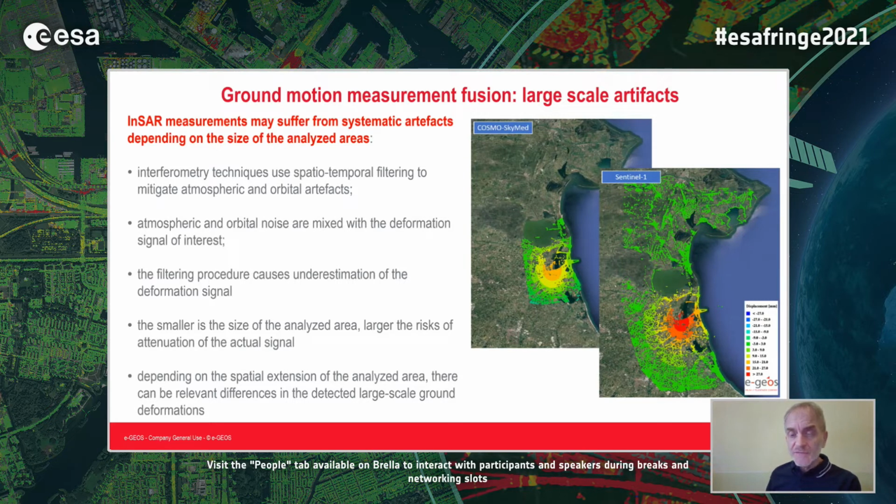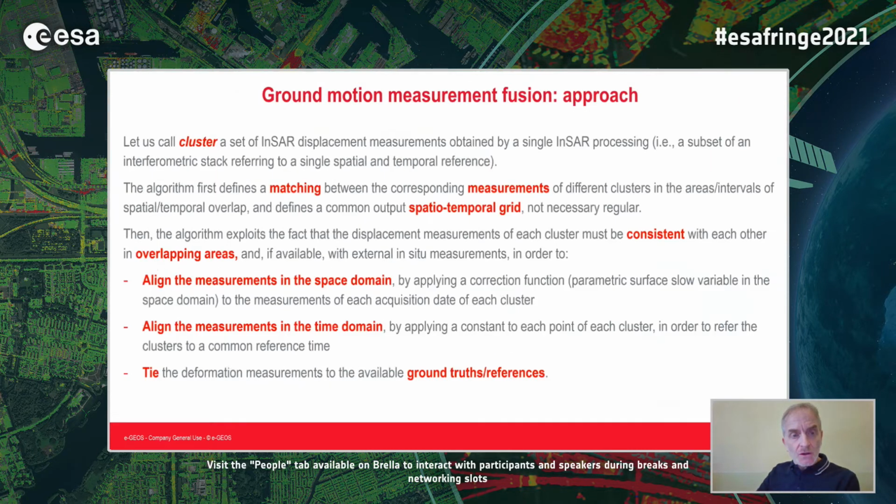And so if the analyzed area is not big enough, we tend to remove the actual signal.